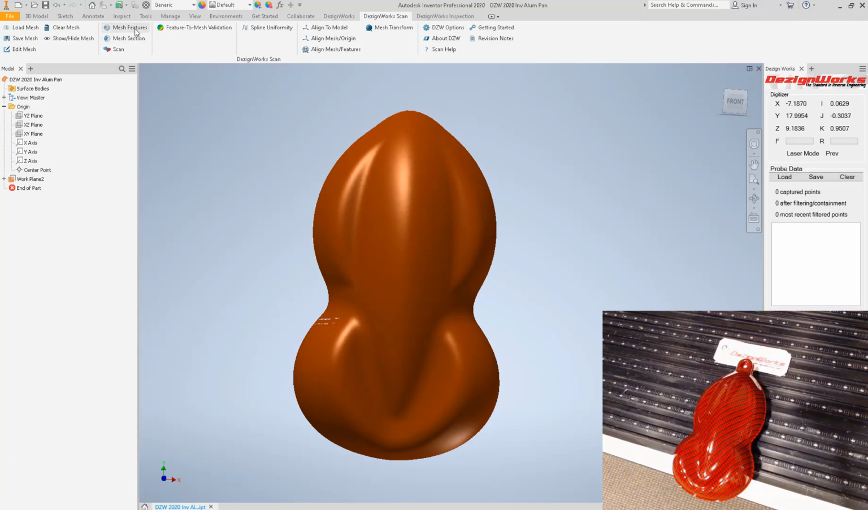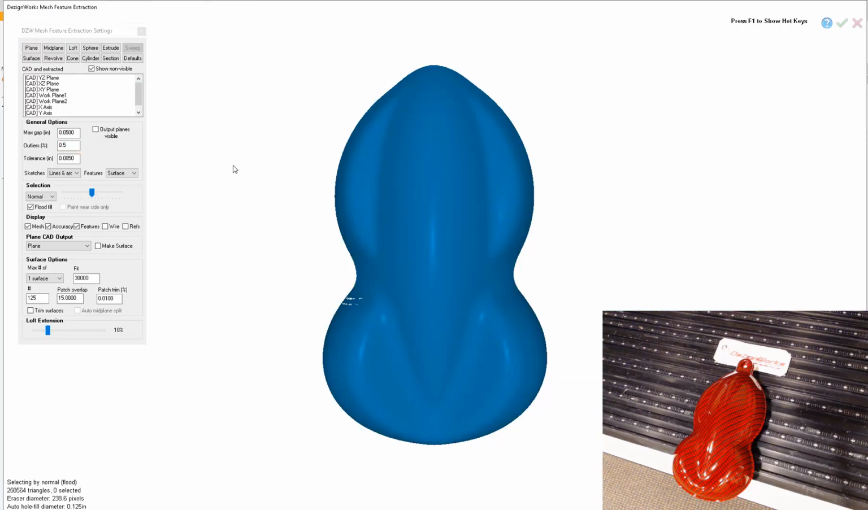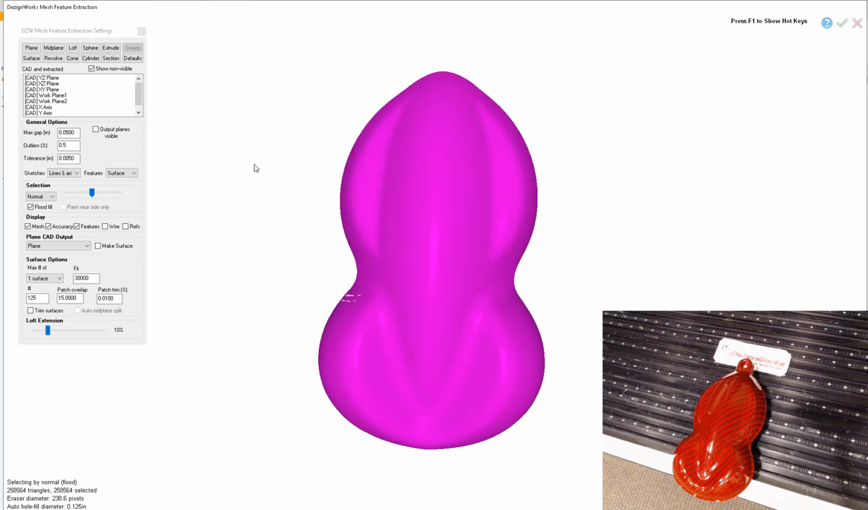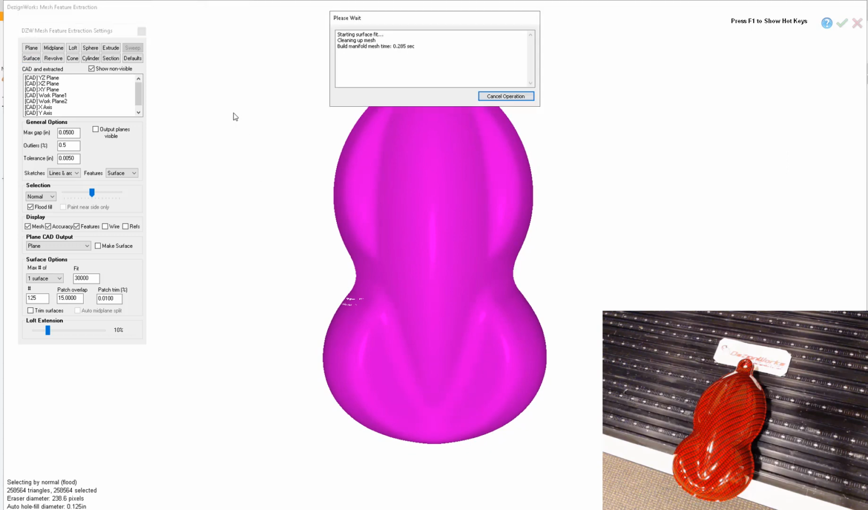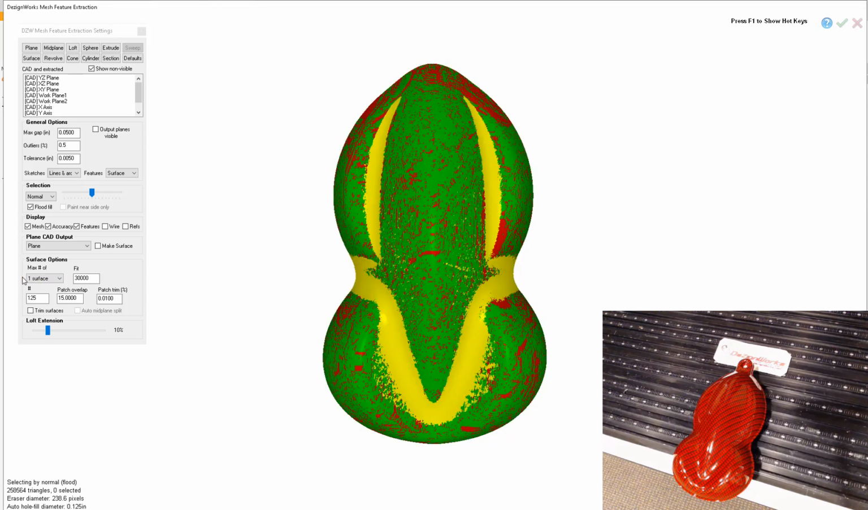Dezignworks has tools to create all kinds of features. In this case, this doesn't really have cones or bosses, but if you have a part that has lofts and spheres and cones, extrudes, we have all those tools. We're simply going to use the Control A key and paint this, and use our surface tools. We'll just say surface. Dezignworks will map a surface to fit this and build a native surface directly inside Autodesk Inventor. Very fast and efficient. It's nearly done. If it was a multi-surface, you can say at least 2 surfaces and it would adjust it.